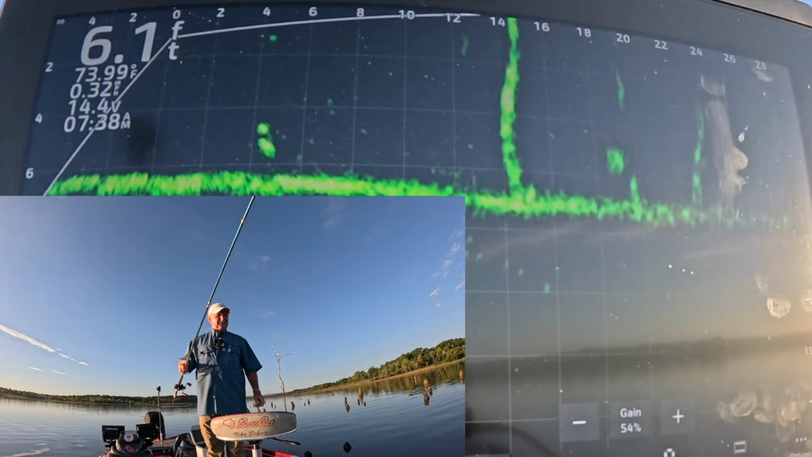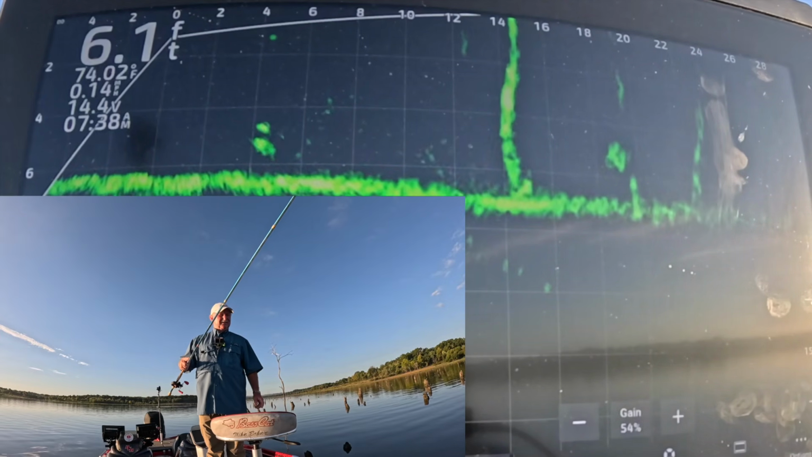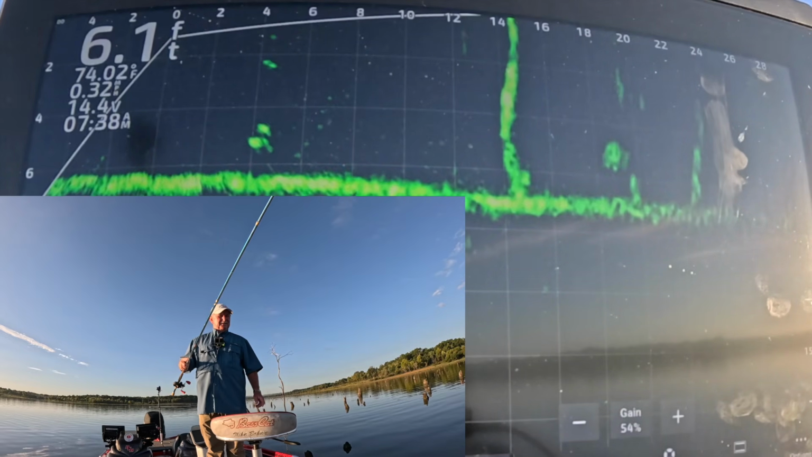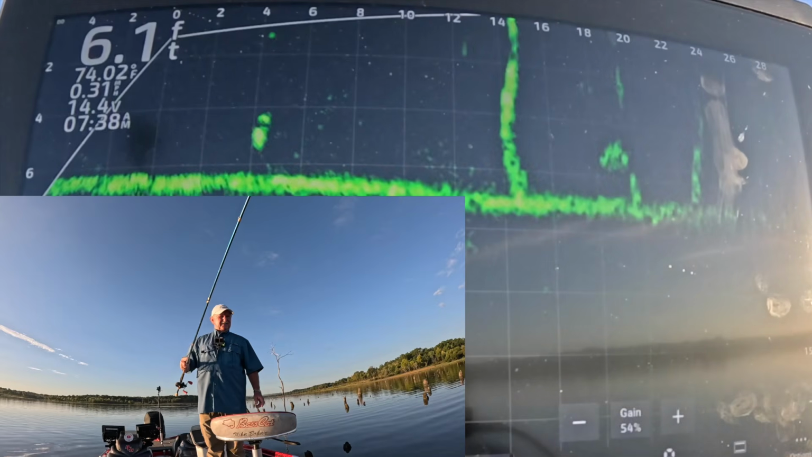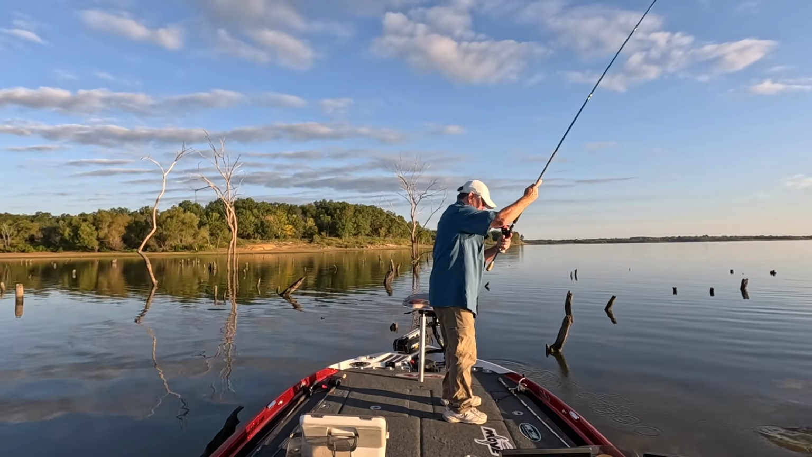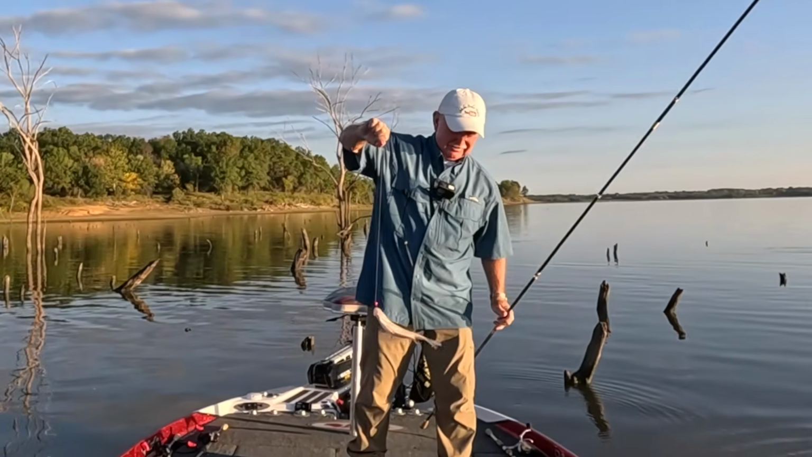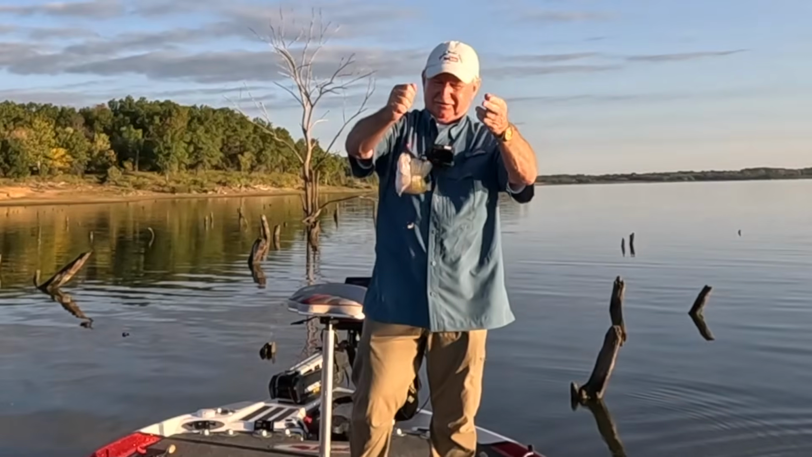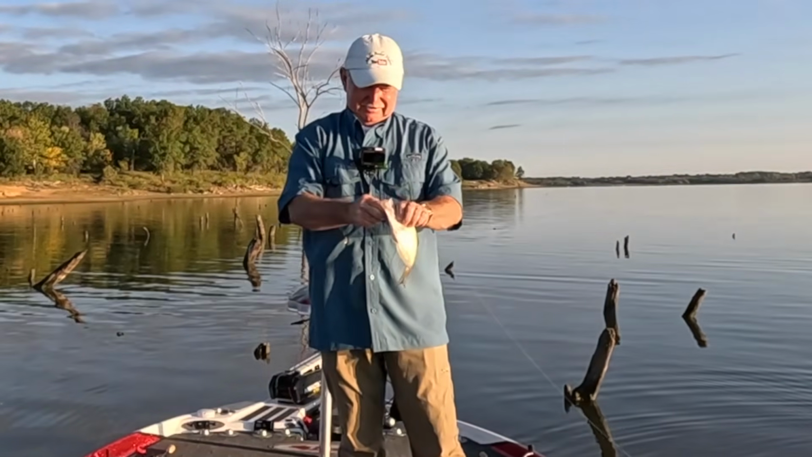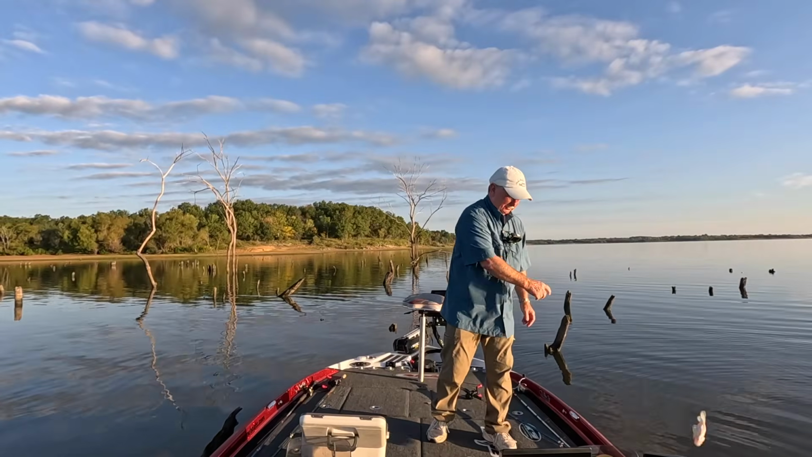Oh, here he comes in my minnow. He's pointed up like a crappie. Oh, he's looking. He got it. We're gonna find out. Yeah? Boy, look at that. Now that fish looked huge. Just a little keeper. Now where were you yesterday when I was wanting to keep some fish? Well, he was reluctant, wasn't he? He looked big on the scope.